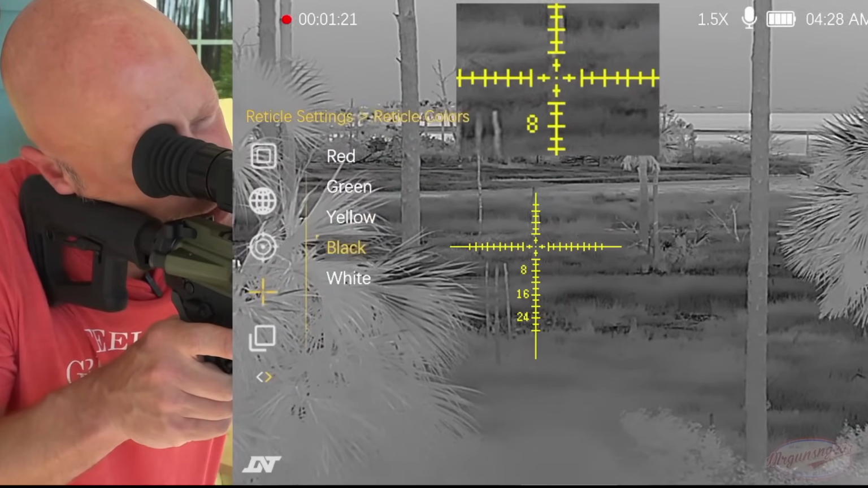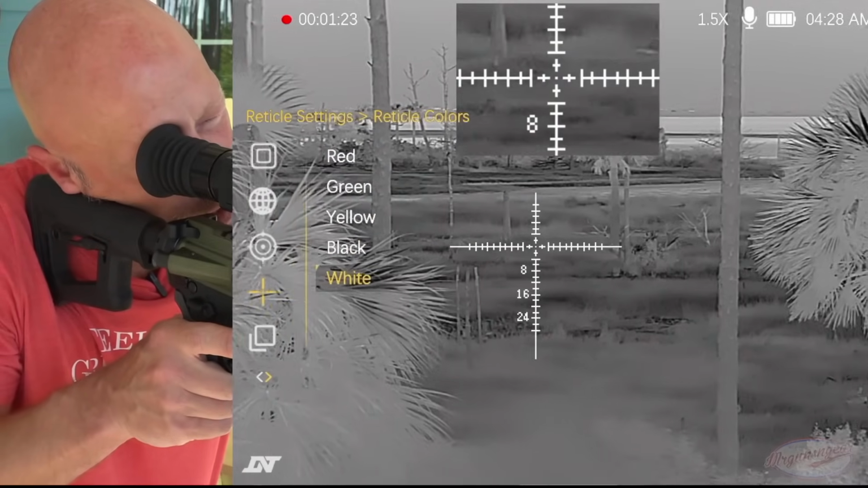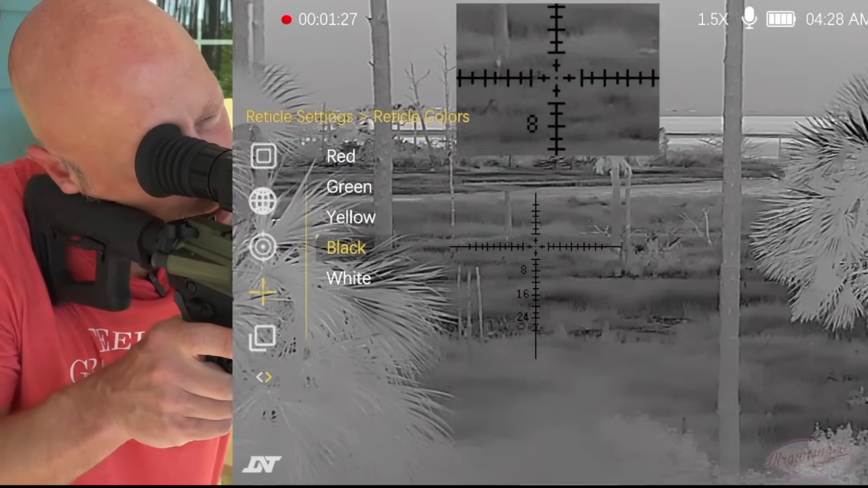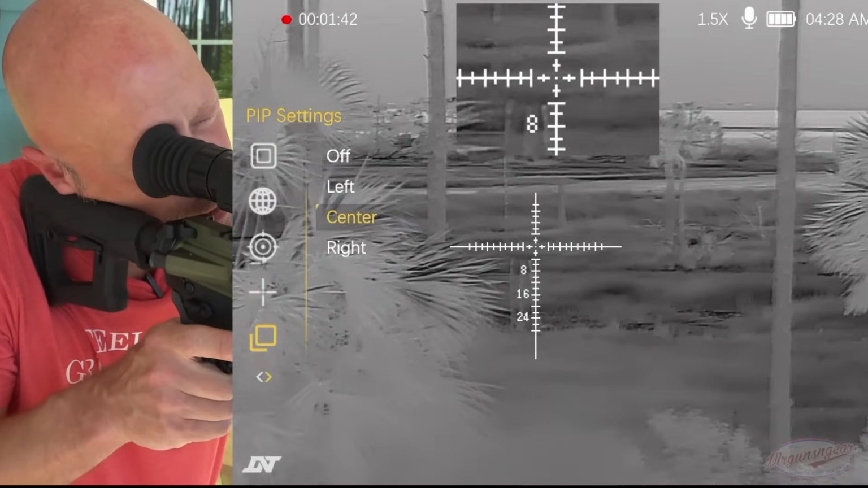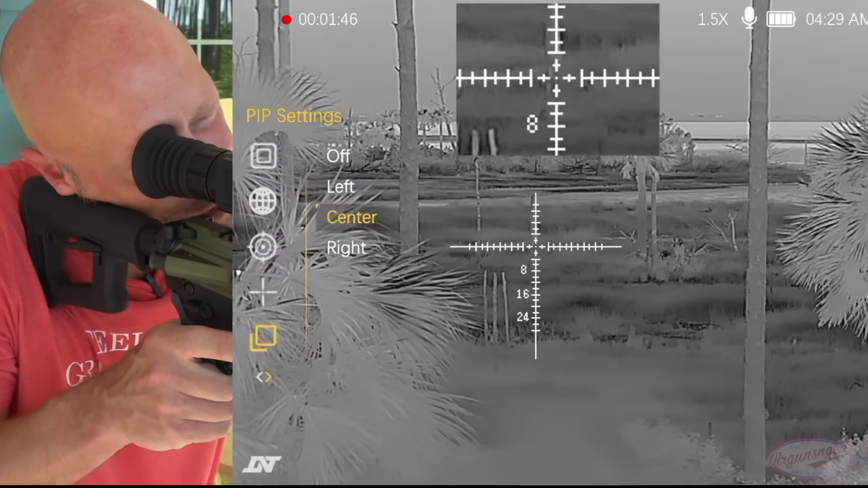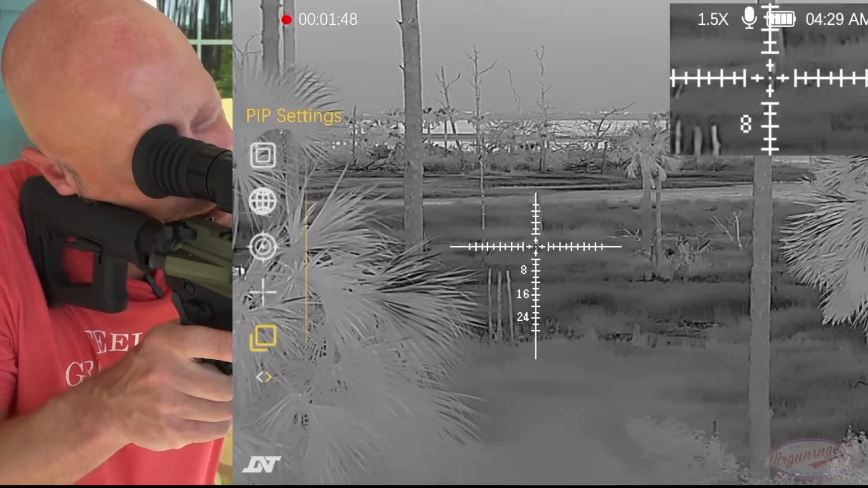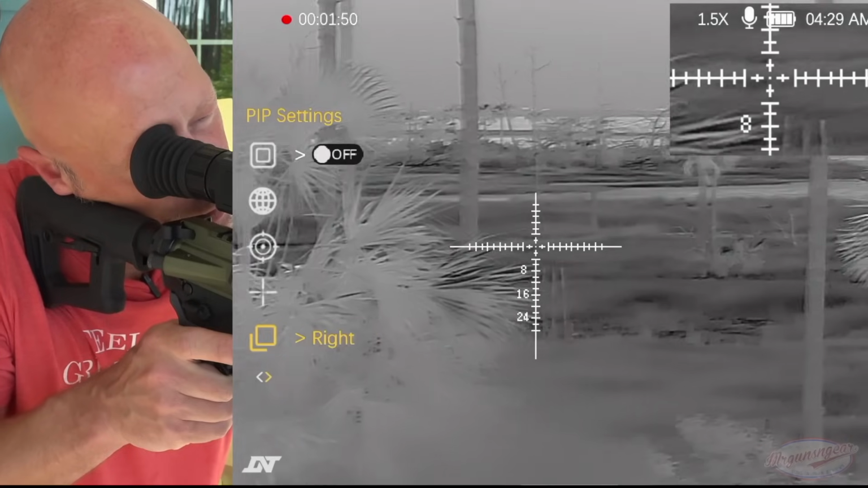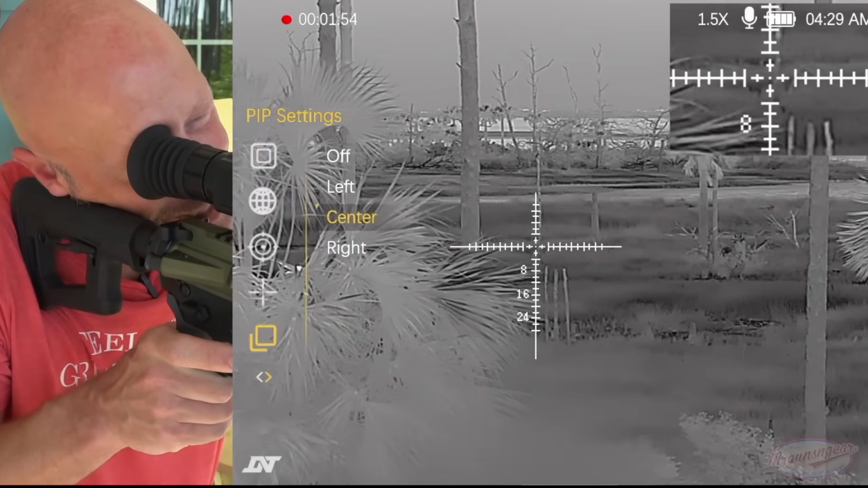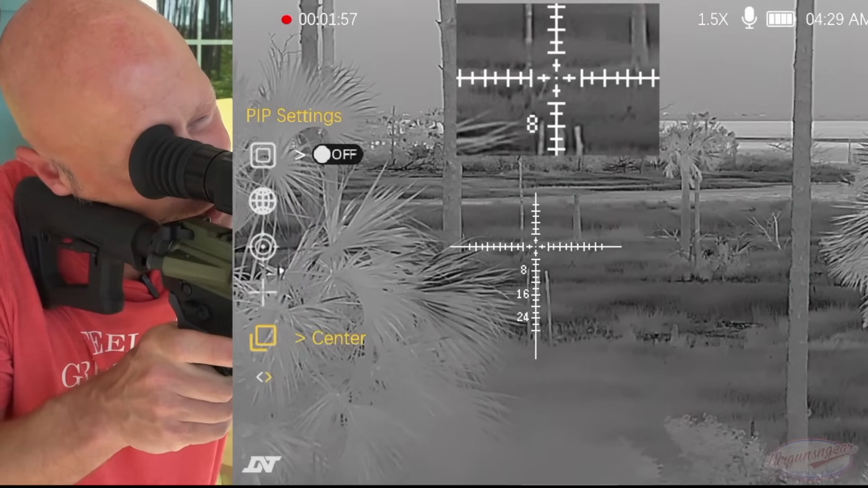And of course, you can switch different types of reticle colors as well, as you see here. Set it up for whatever your heart desires. And right below that is where we have our picture-in-picture settings. So as we said, we can set it up wherever you want. It really is just up to you as to how you want it. Some folks might like it off in the corner like that. I'm not a huge fan of that. I like it in the center as we had it, but that is a preference thing. Of course, you can also turn it off.